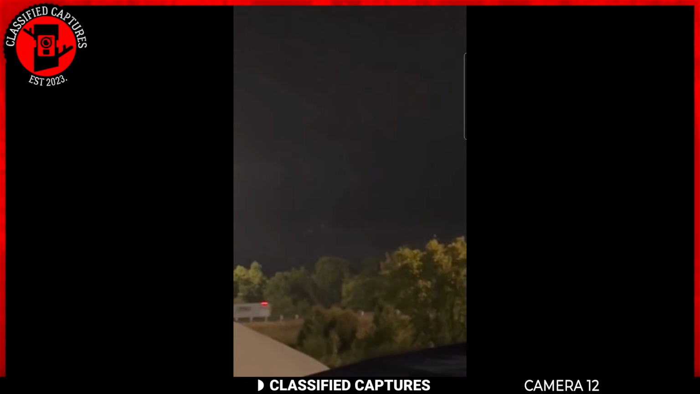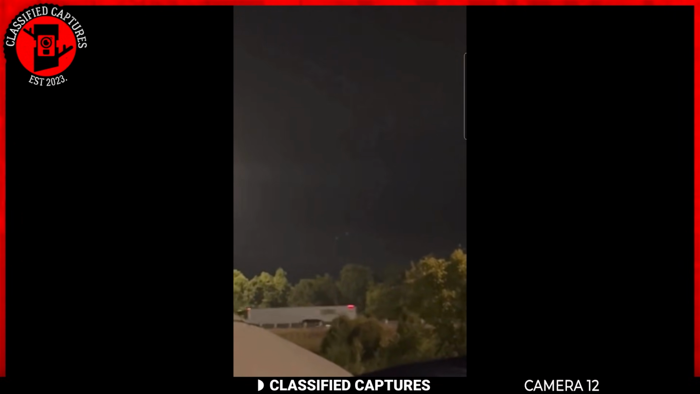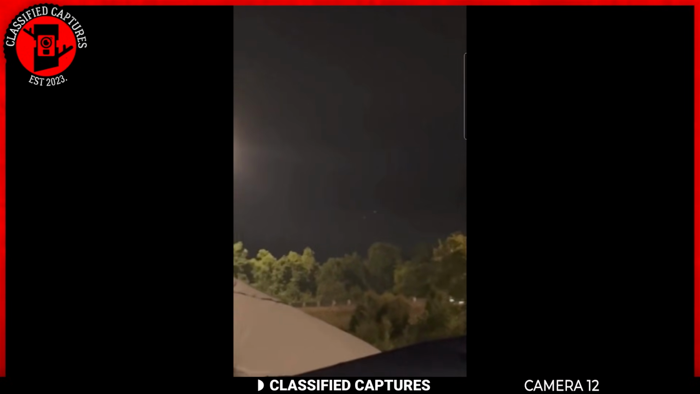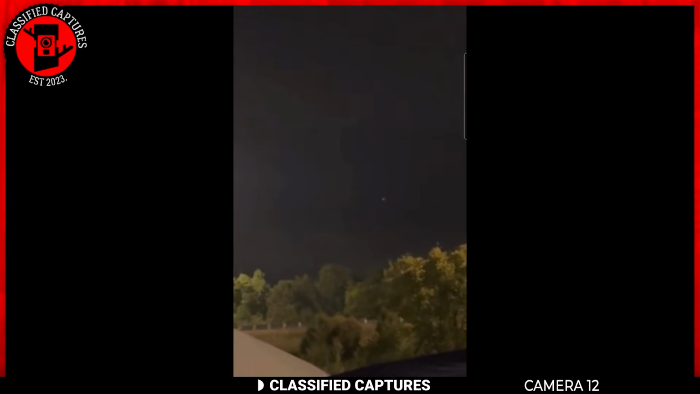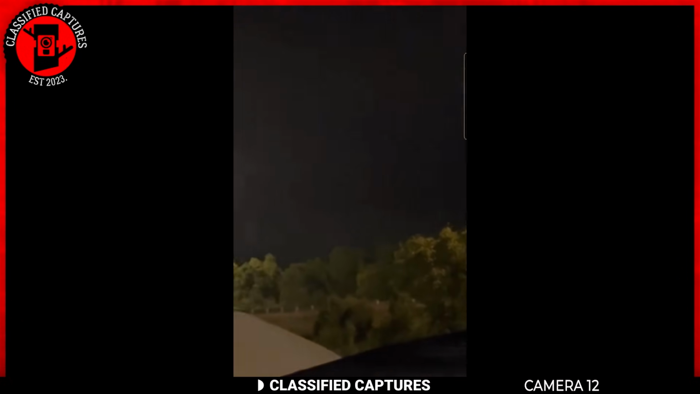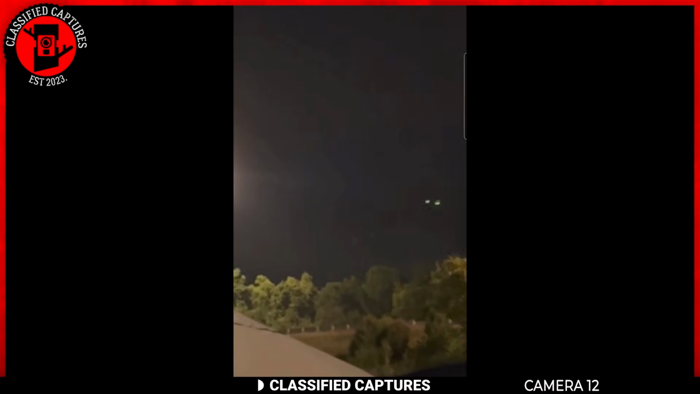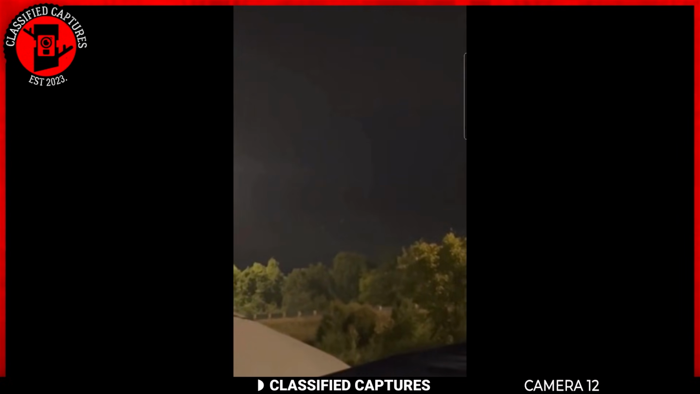This intriguing footage, purportedly taken in Ohio, showcases a peculiar light orb in the night sky. The orb remained stationary for a while until a flash of lightning occurred, at which point the light orb moved swiftly across the sky and vanished as quickly as the lightning appeared.